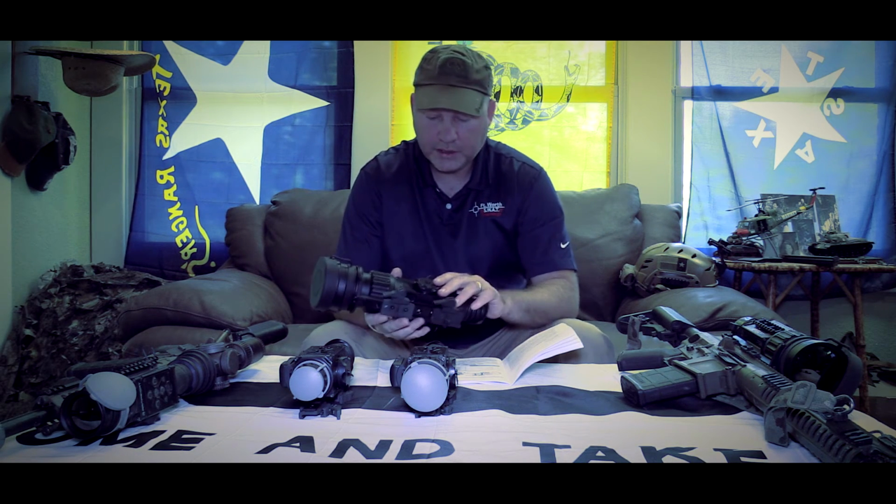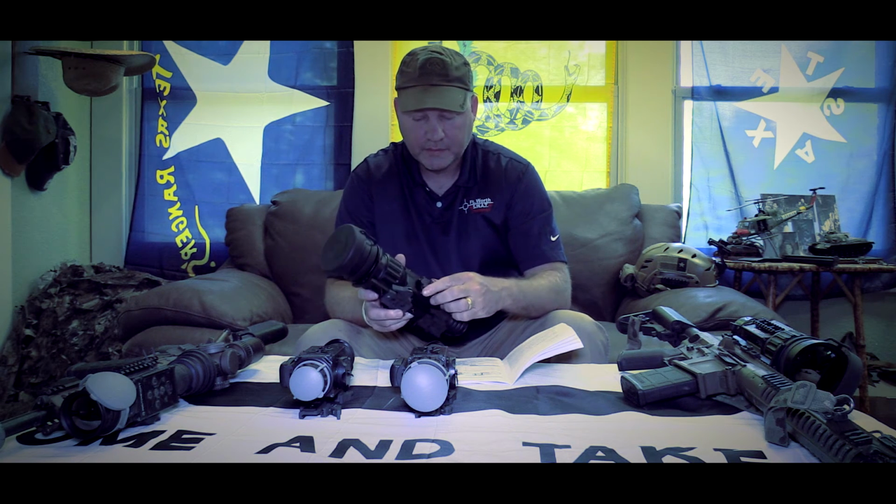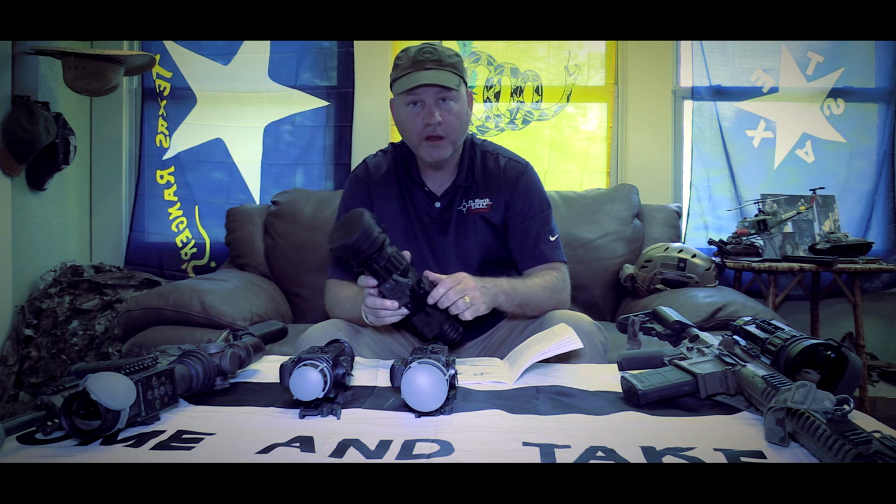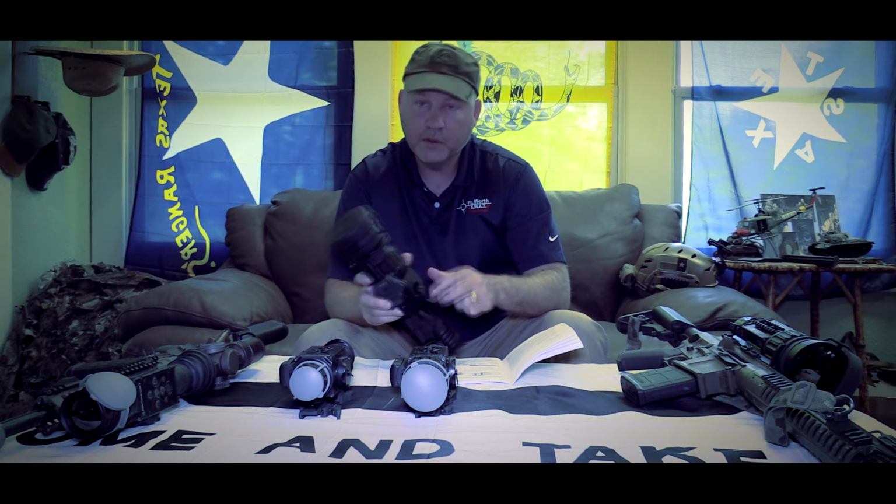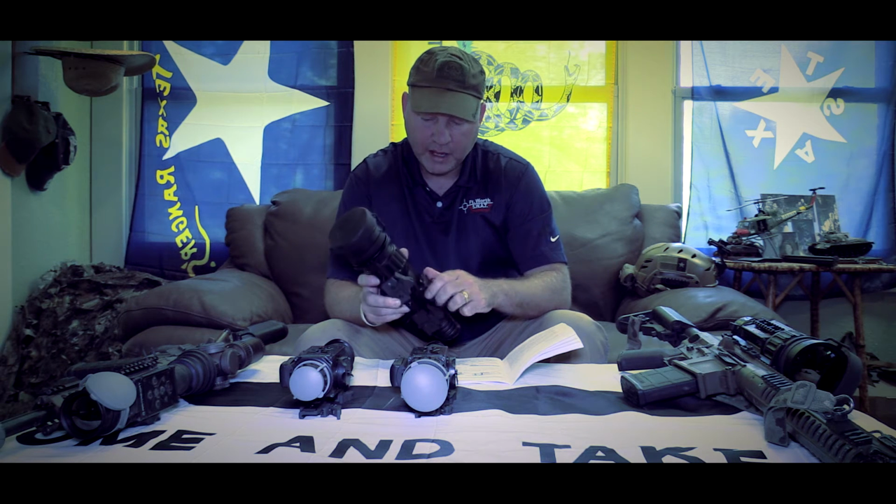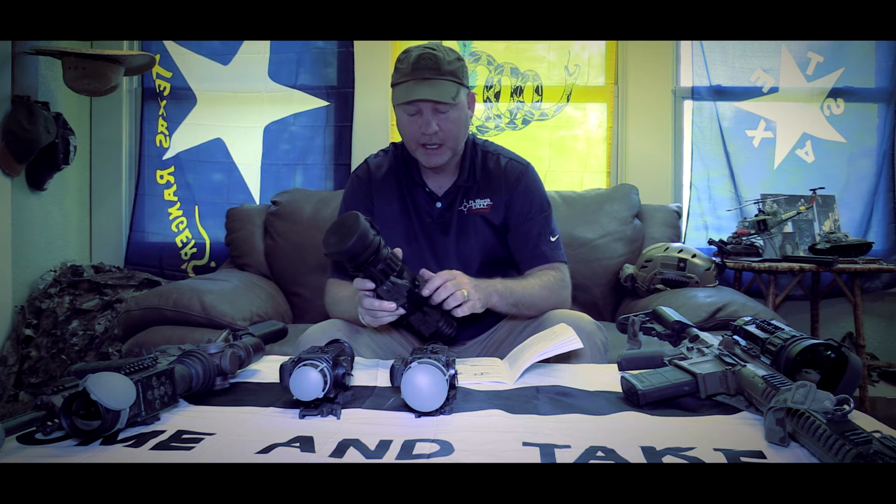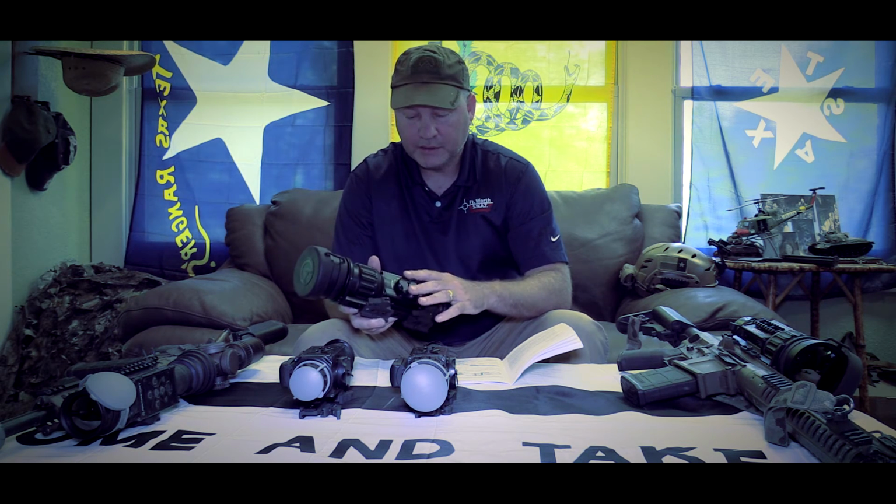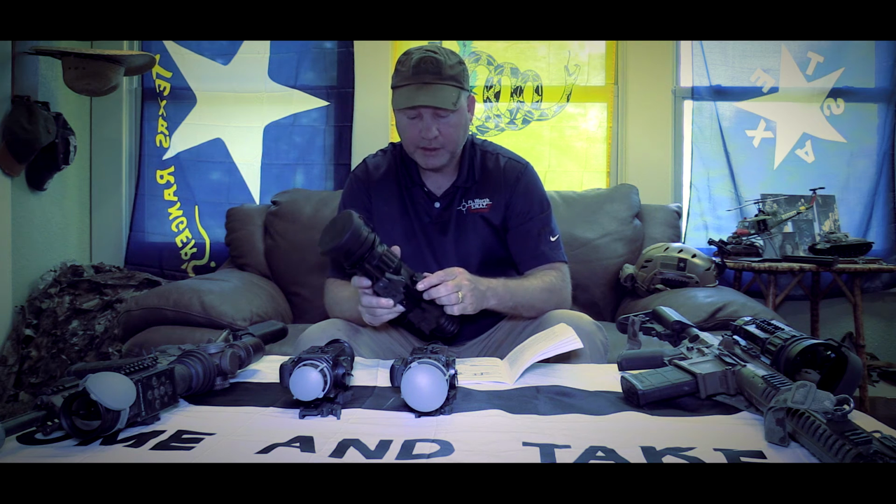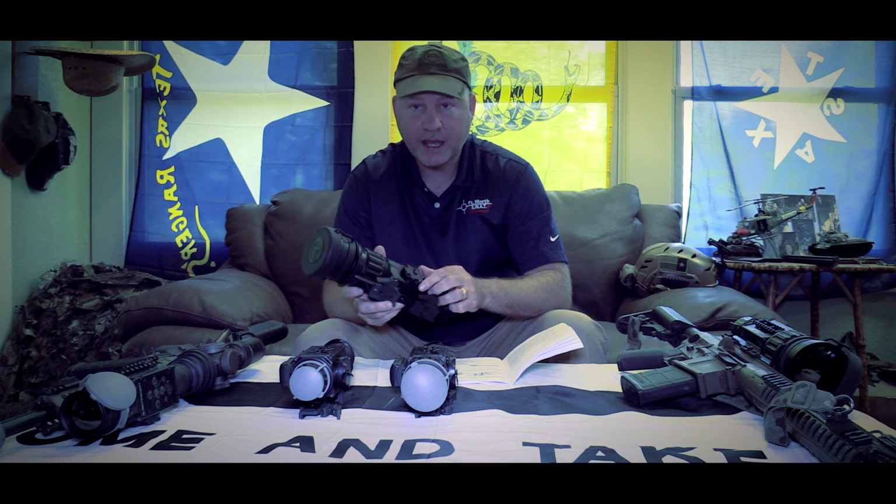The only issue that I have run into is I didn't get the cap here on all the way. You really need to tighten it down since they're waterproof. There's an O-ring in there, and if you don't, I fired it on my 308 and actually turned off the unit, and what ended up happening was I did not tighten the cap down. So that's the only thing that I've run into with these units, you need to make sure that you get that cap tightened down all the way.